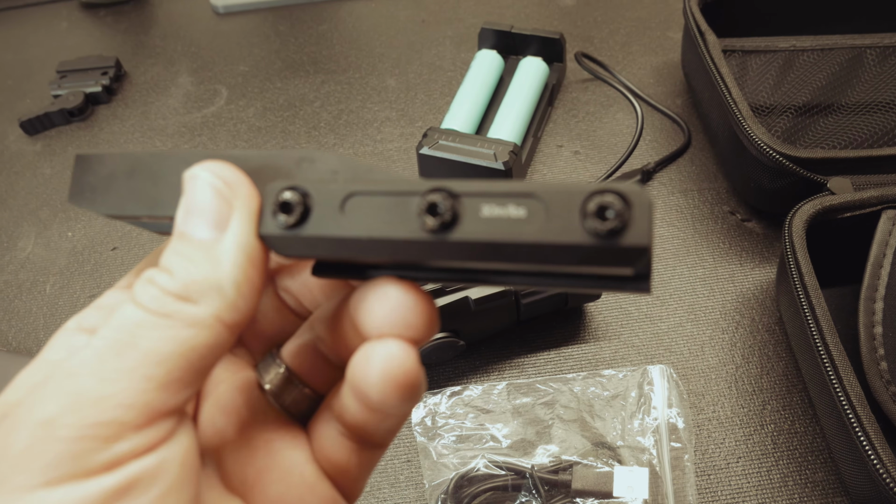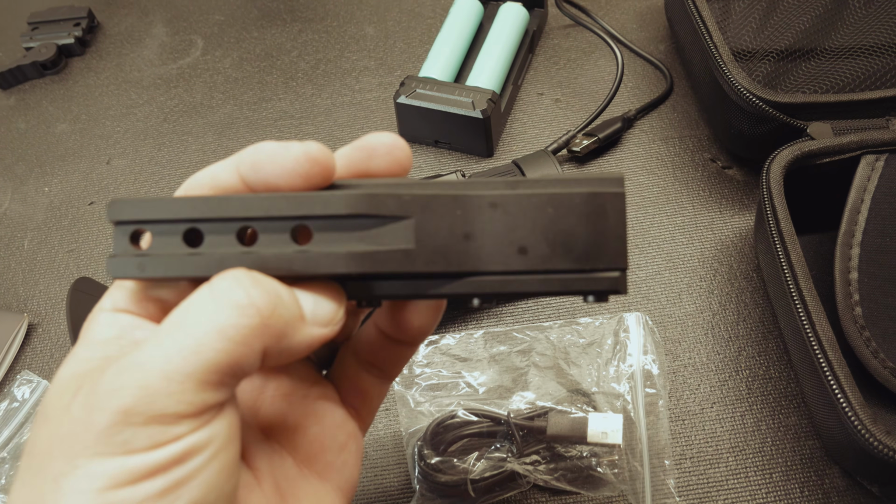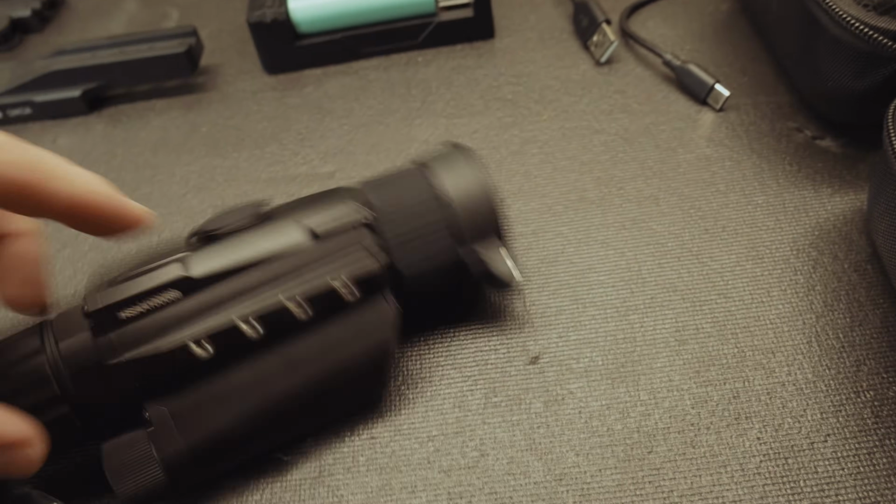With all that, you have your charger, you have your optic, a cleaning cloth, and a whole host of tools and things to do your mounts with. Flipping it over on its side, you're going to notice a power port. Something cool, a really cool feature.